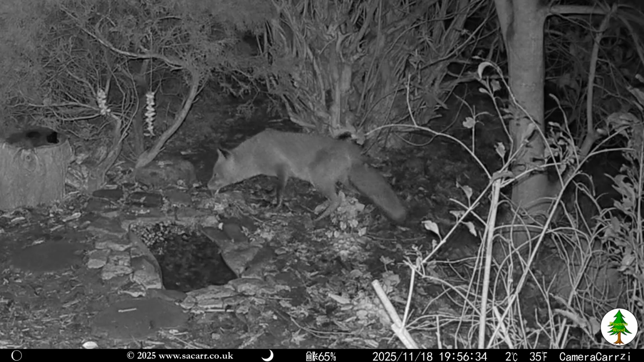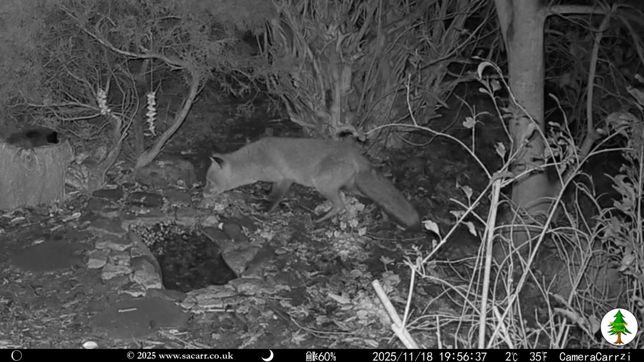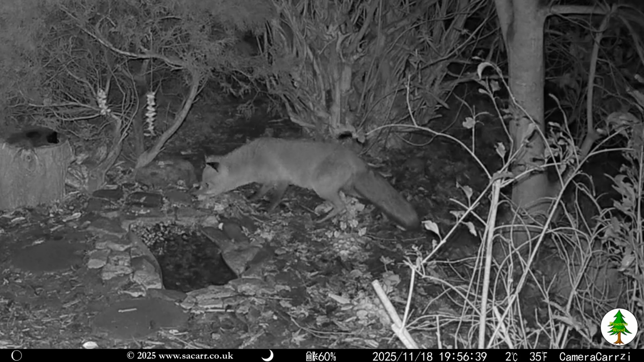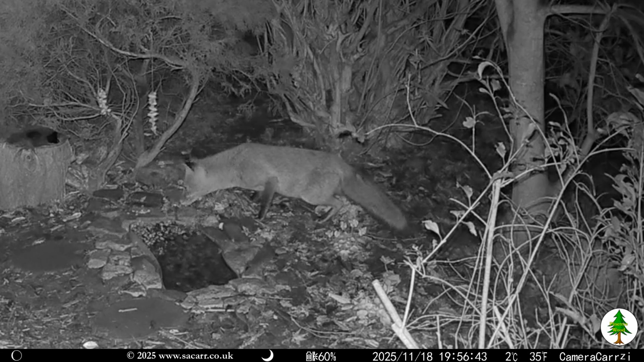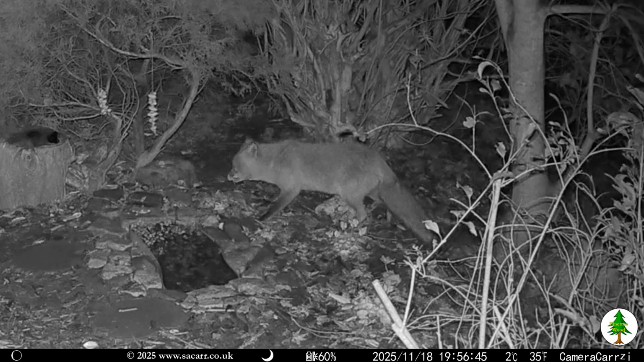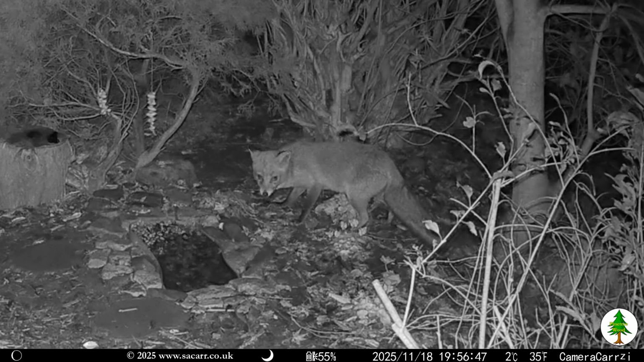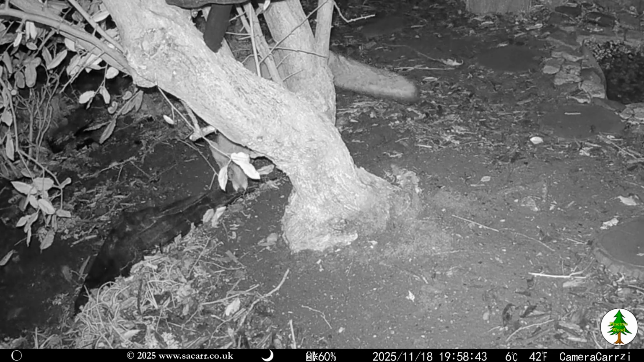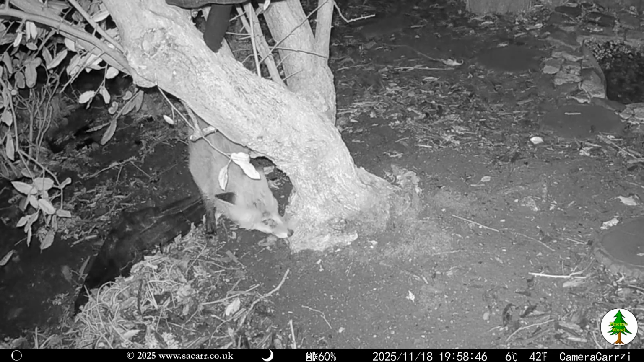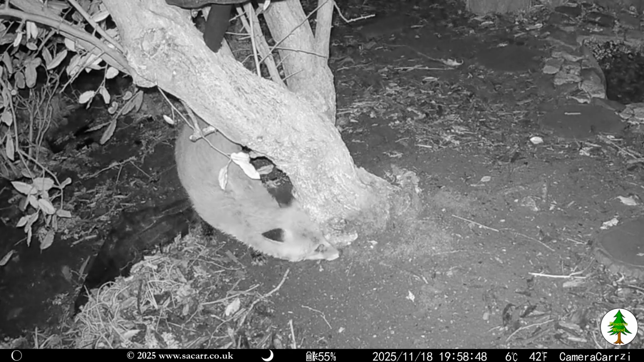Just before 8 PM that evening, the fox turned up by the pond and started licking up birdseed. I'm guessing finding food is hard right now. The fox hung around for a few minutes, searching the woodland floor for anything to eat.